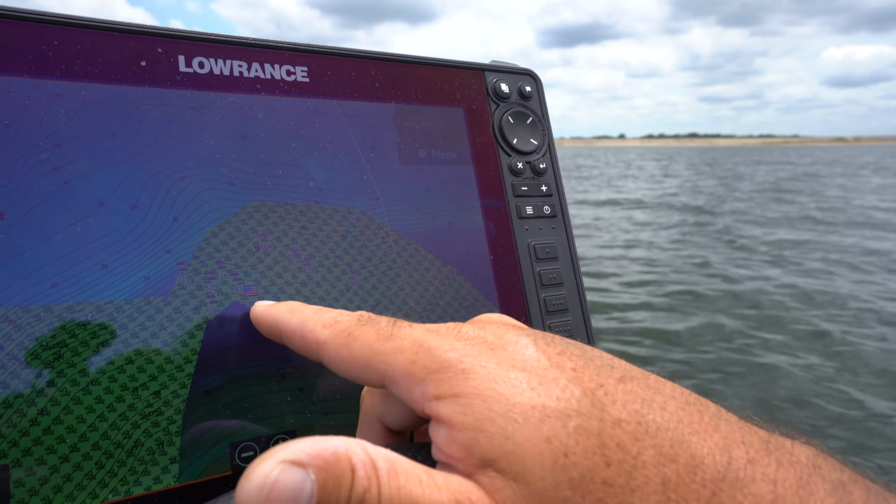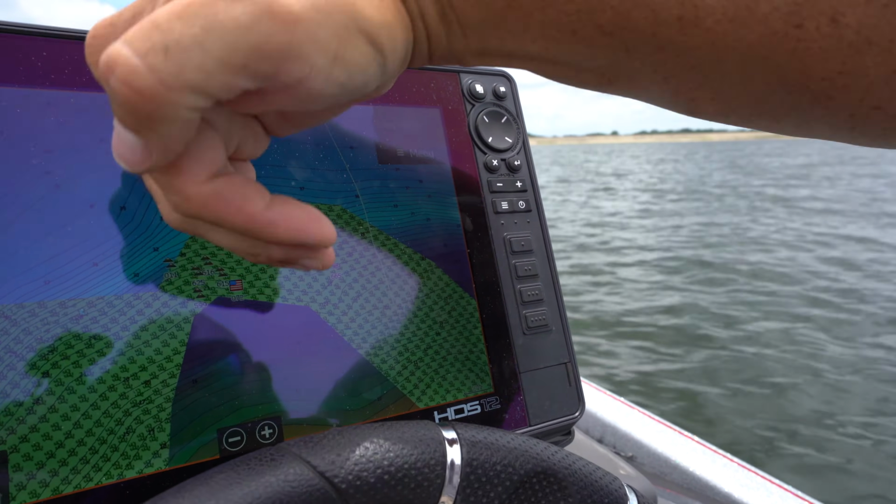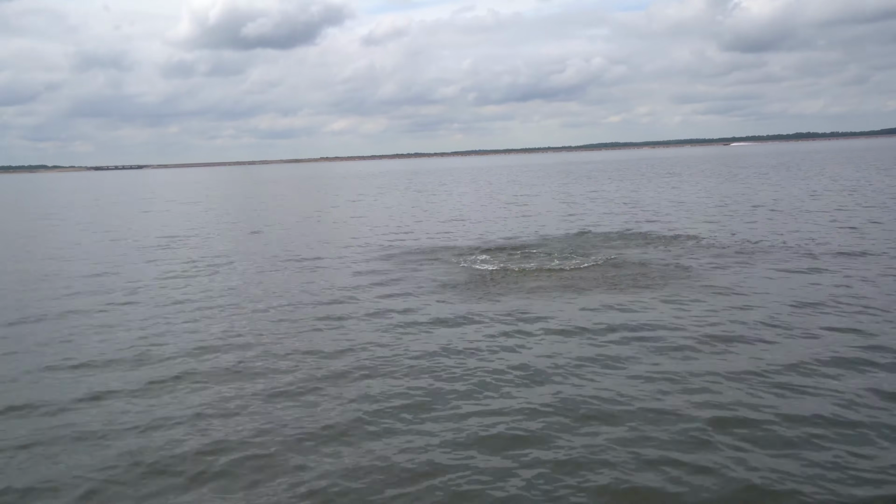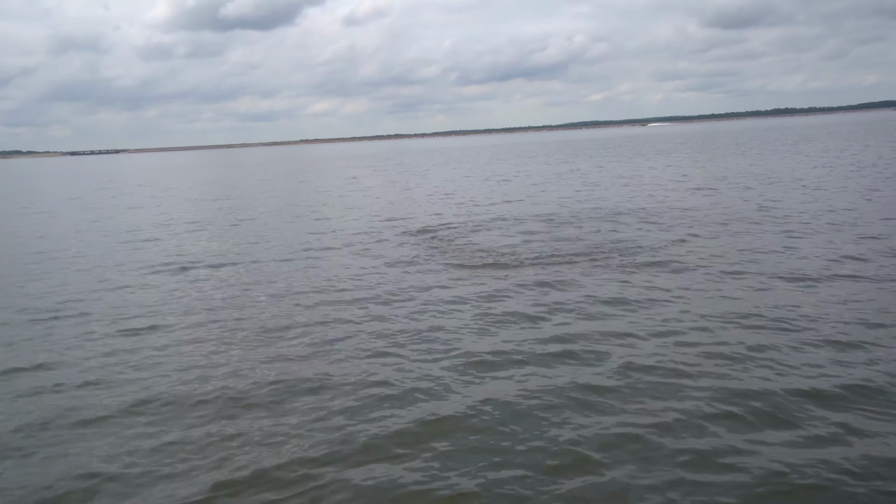I could cast to either that I wanted to. The wind was coming in from kind of this direction right here today, so I was able to set up right there, throw crosswind, throw into the wind, and fish that bait very efficiently through both of those structures.